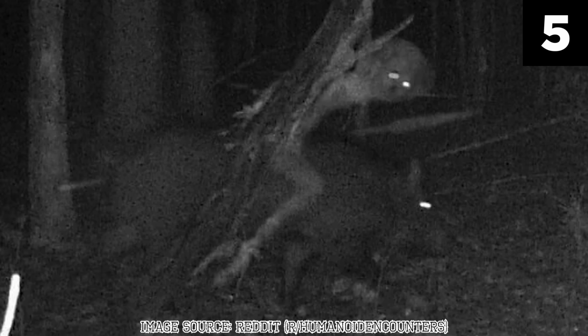Supporters of the Jersey Devil theory point to the creature's winged appearance and elongated limbs, which align with traditional descriptions and illustrations of the cryptid said to inhabit the Pine Barrens of New Jersey. The Jersey Devil legend dates back to the early 18th century, with tales of a fearsome beast born to a Quaker family, cursed to haunt the forests.